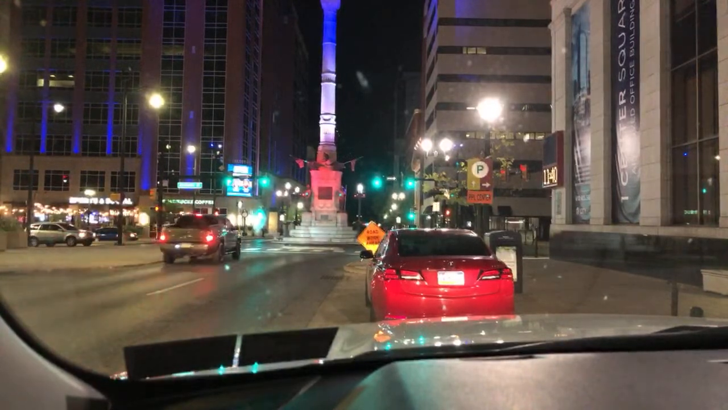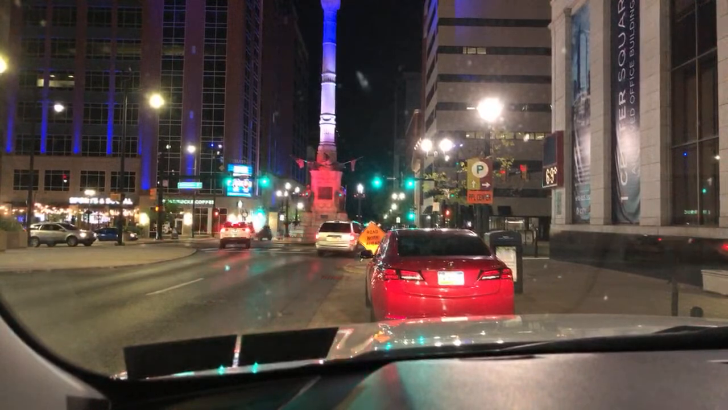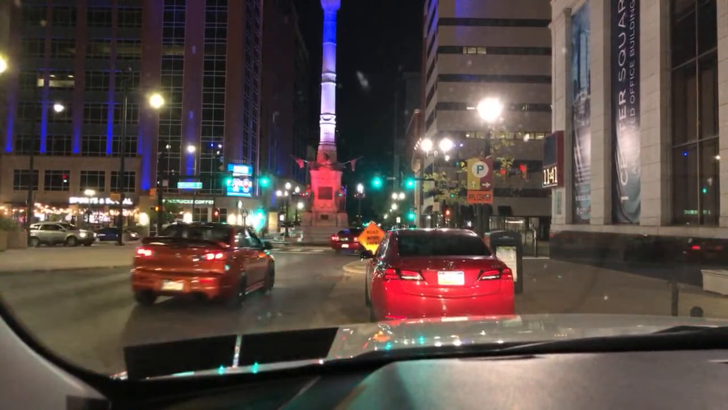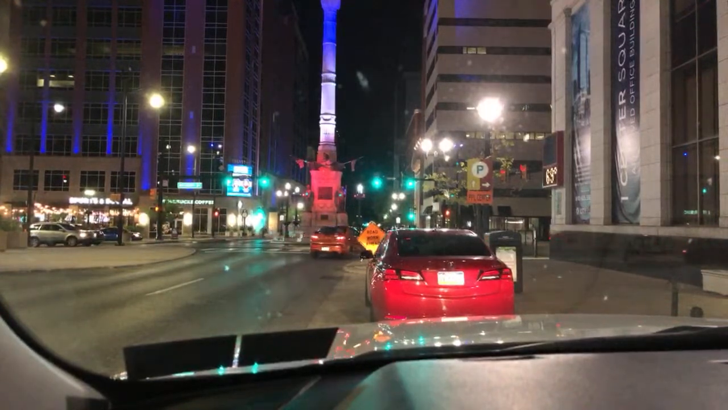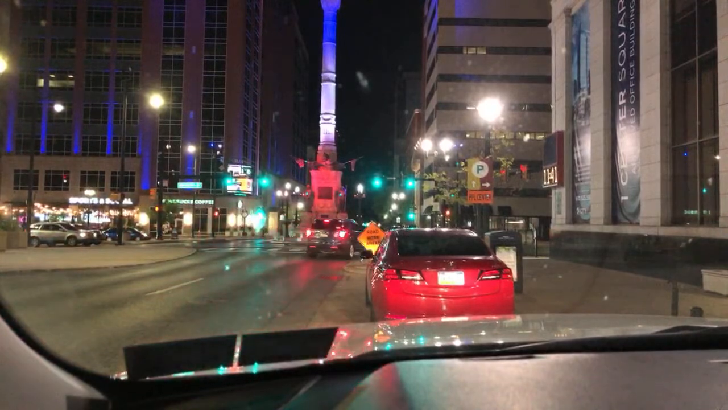Yeah, she's getting back in the pickup truck. He only walked across the street. He walked across the street, looked over at Sports Social, put her back in the back of the pickup truck, and he's pulling away now. What do you think that's about, guys?